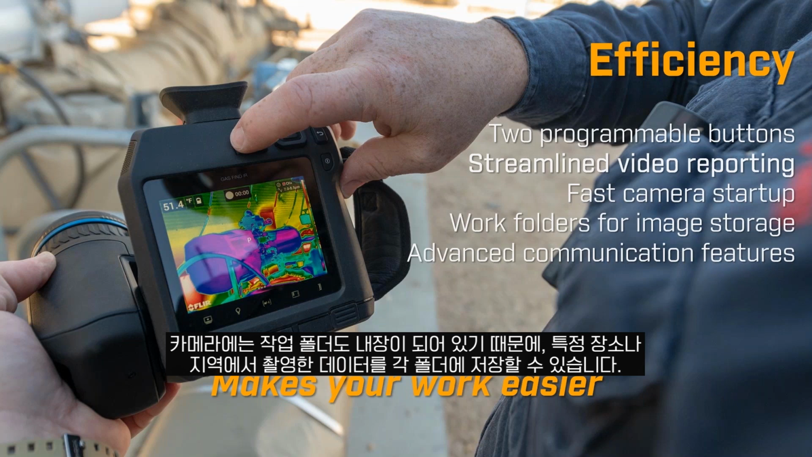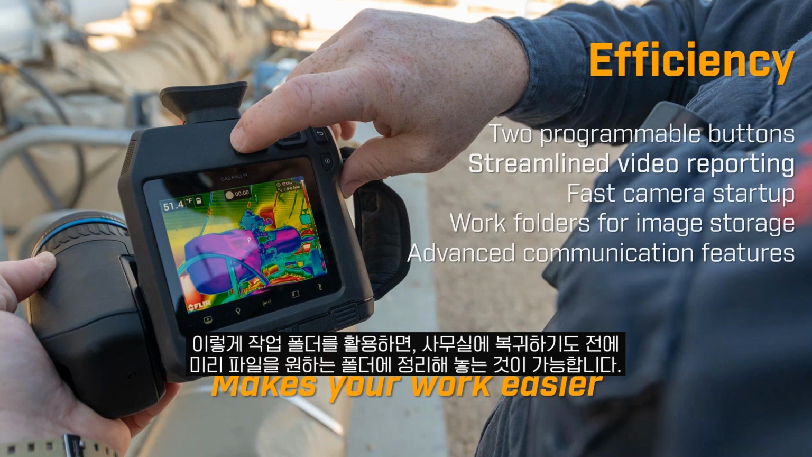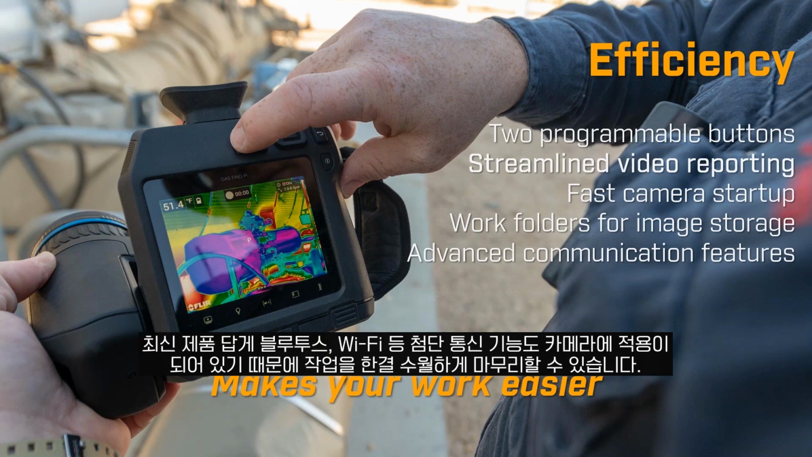There's work folders built into the camera so that you could assign a work folder for individual locations or individual regions. So make it easier for you when you get back to the office to already have some of those images filed away in the right locations. And there are those advanced communications and what you would expect from a new technology, a new product from Flir, like Bluetooth and Wi-Fi built into the camera. Again, working to make your work and your job easier.